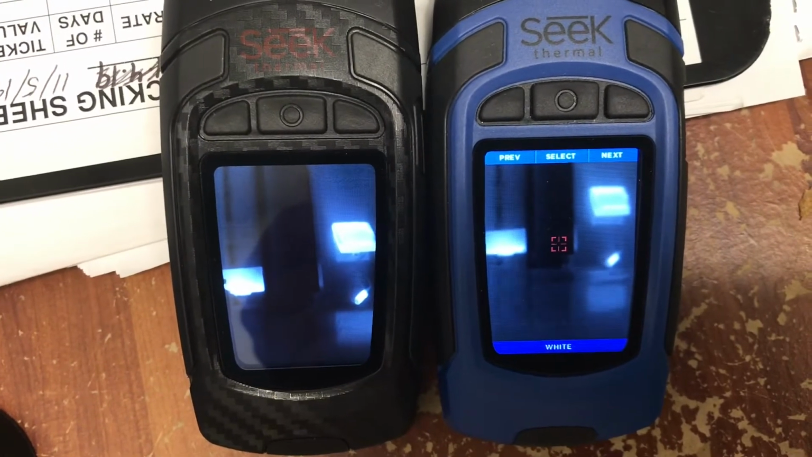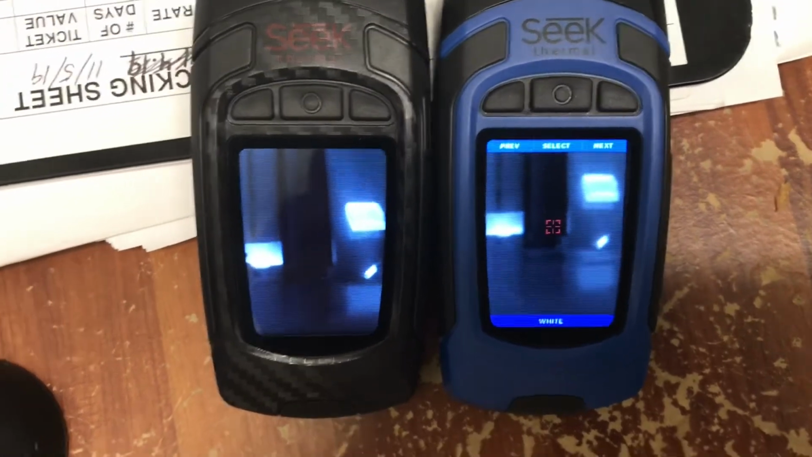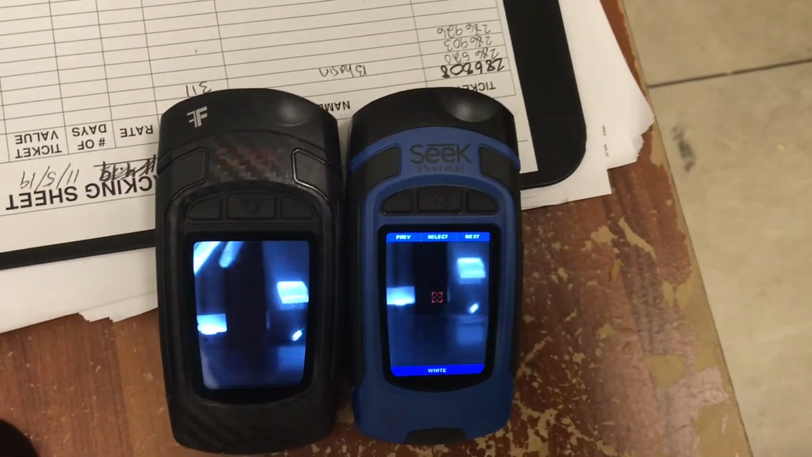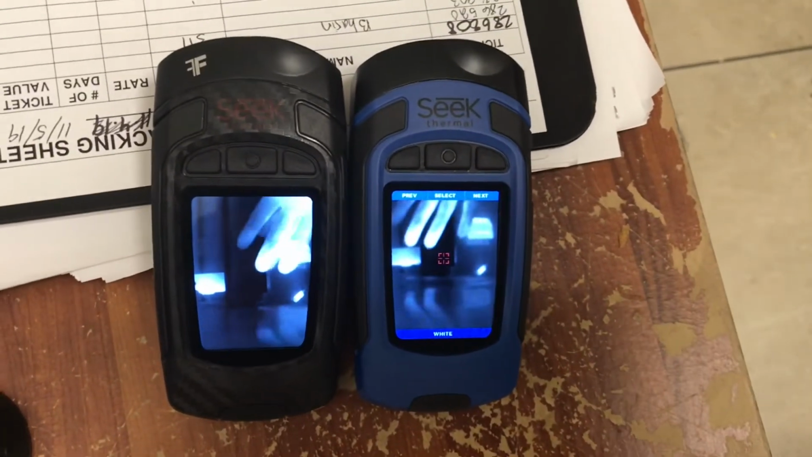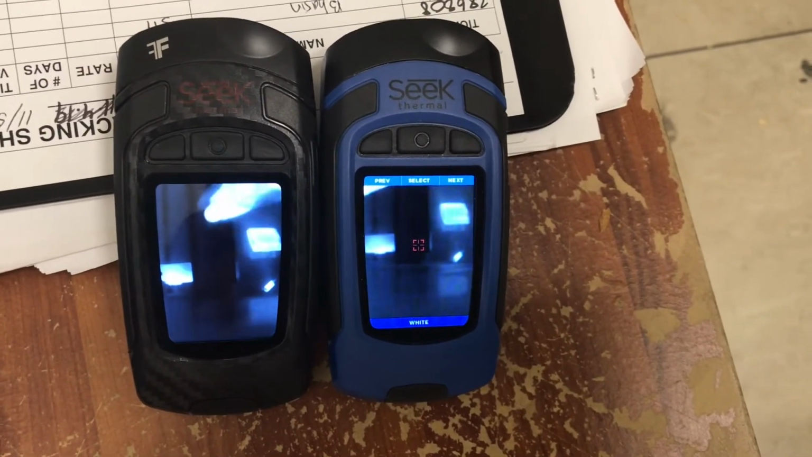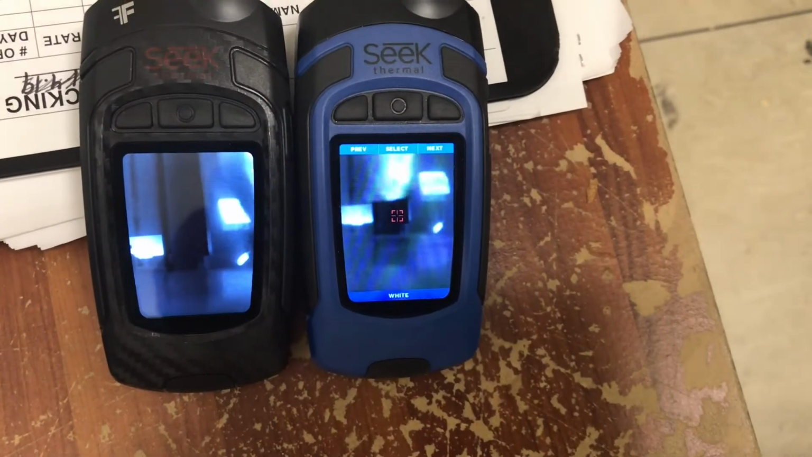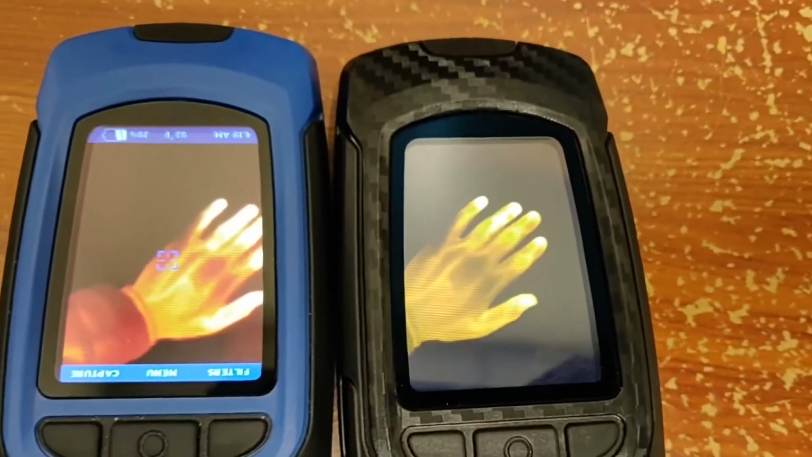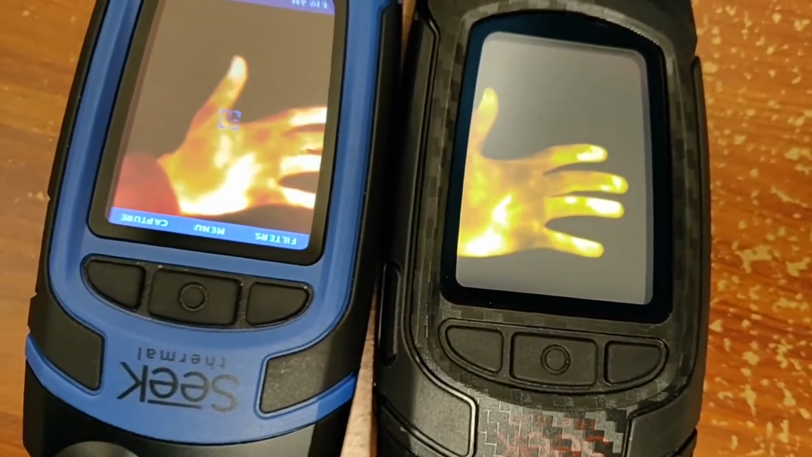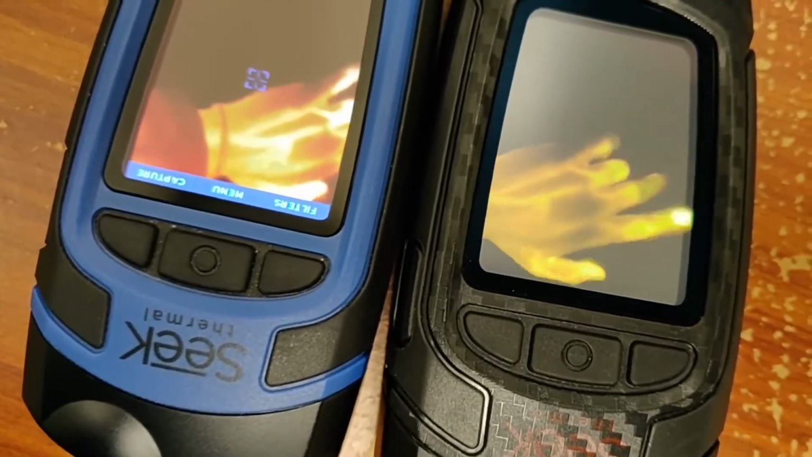The field of view of the two devices are almost identical, and you can see that here, that on the right, this computer screen on the right is just barely clipped in the Pro version, whereas it's not in the regular Thermal. The high refresh rate that the fast frame version of the Pro version offers is a huge advantage. We can see this here when I'm moving my fingers around, how much more choppy the regular Thermal version is than the Pro. Here it's a bit hard to see, but the amount of detail in the Pro is quite a bit more when looking at the veins in my hand and the cold and hot spots in my fingers.